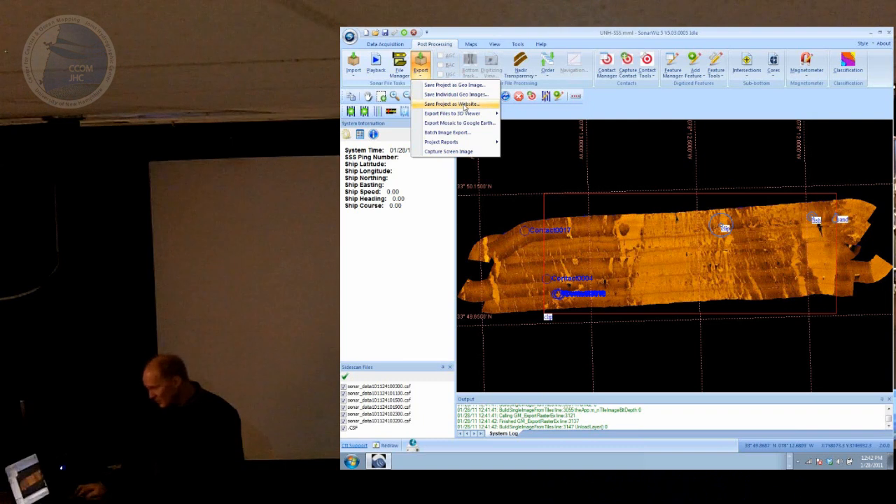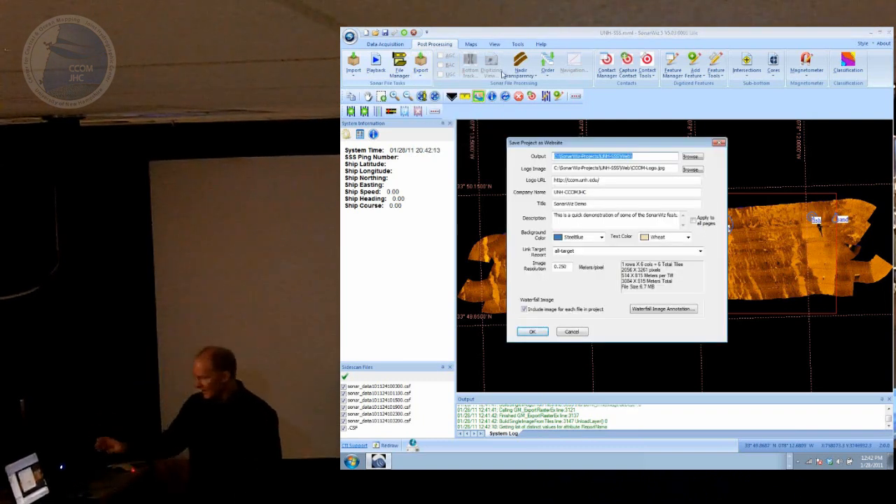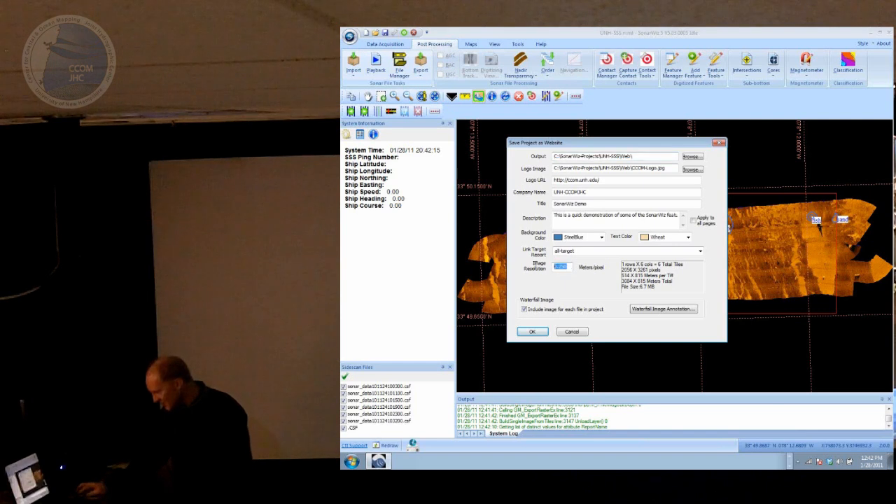Let's see. You can also export this as a website. So you can take that mosaic. I'm going to do this at a little bit lower resolution, so it'll go faster. I'll do this at 1 meter per pixel, and you can set up the logo image that you want, the colors of the background page, and so on, and give a description of the web page. You can include your contact image report as well.